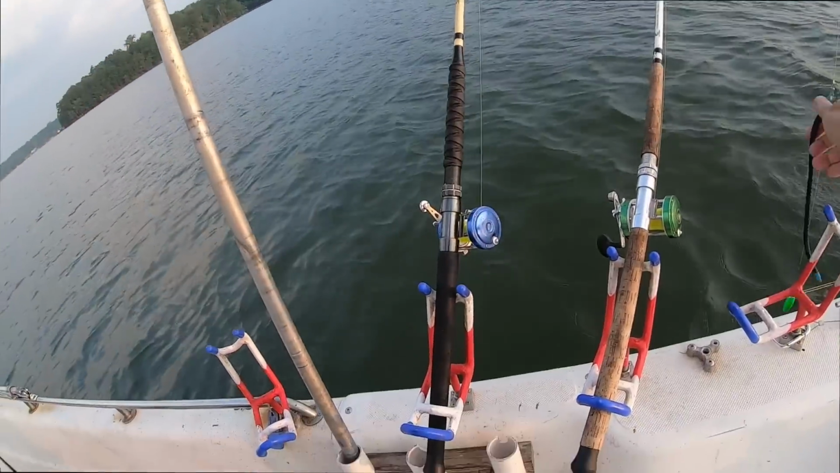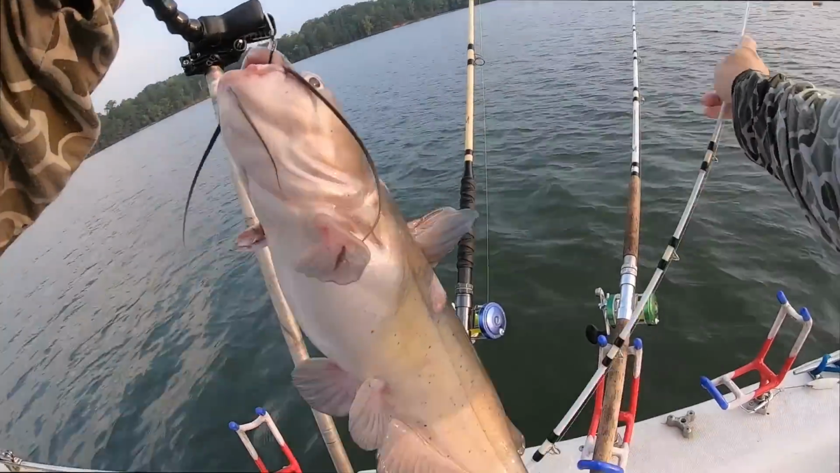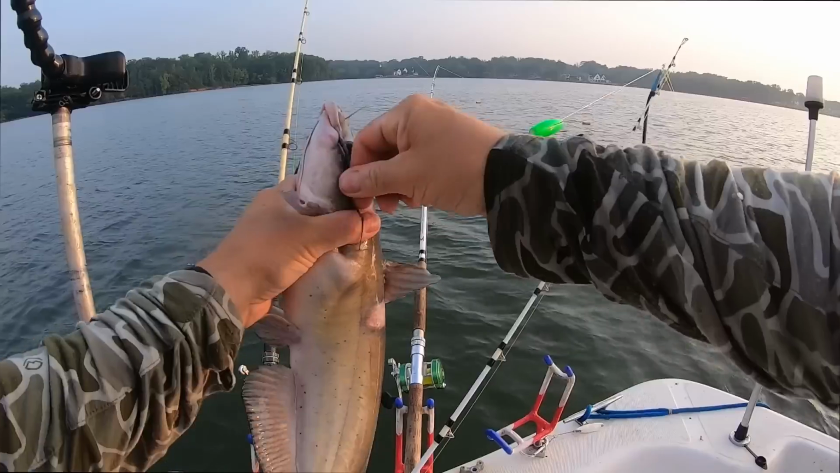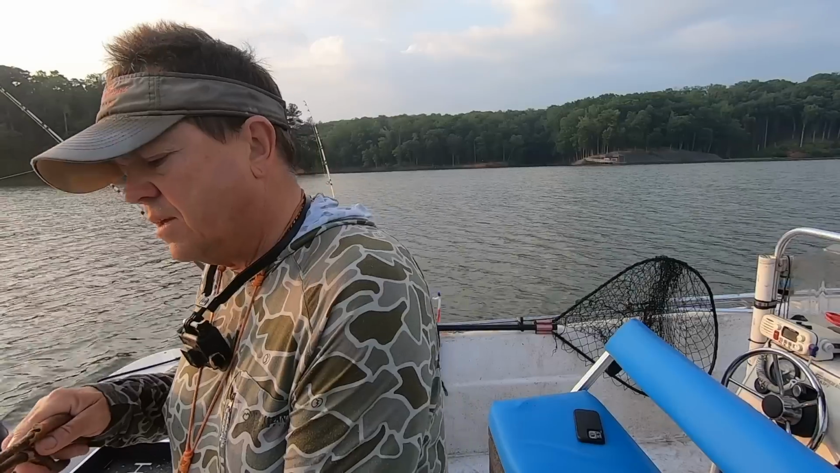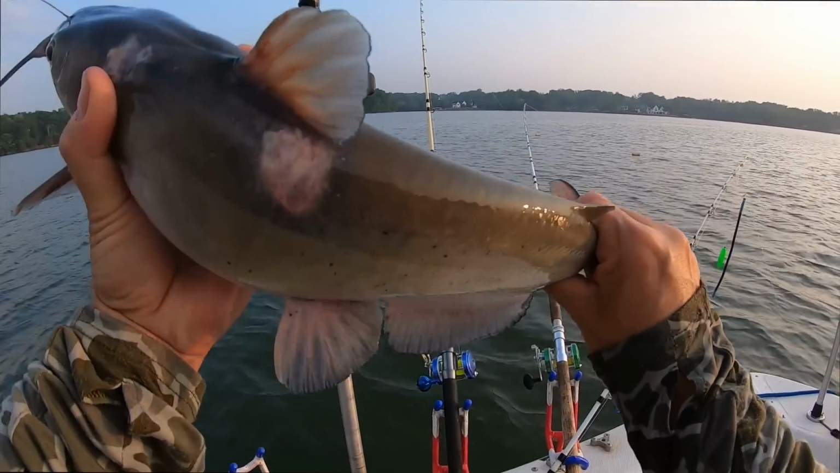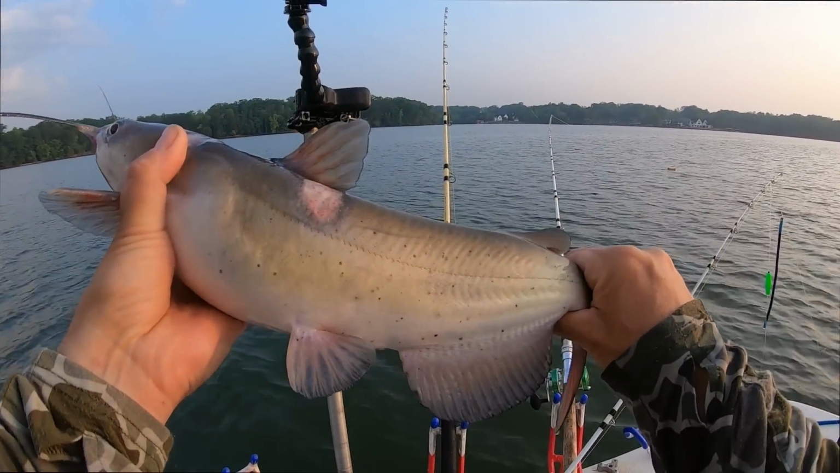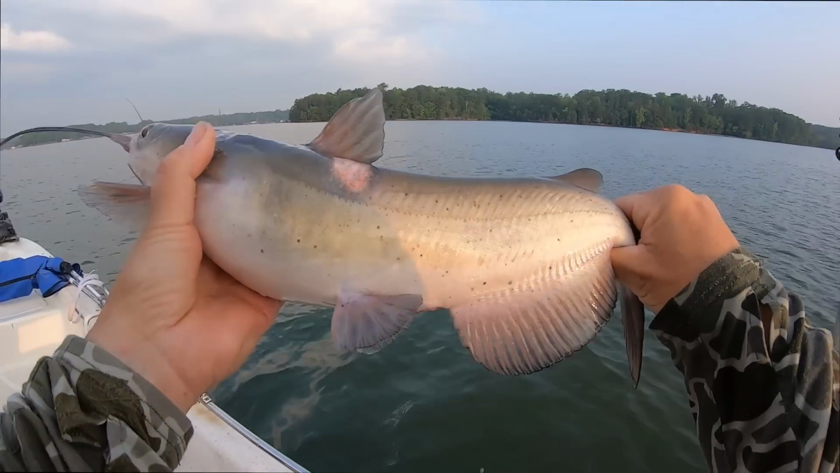How do I do that? Imagine that. Mr. Channel Cat. Got a few bite marks. That one's been through doing their spawn also. Come here, baby. Nice fish. I'll get a weight and a measurement for the biologist. But yeah, a few bite marks. Looks fairly healed. Maybe that old spawn's coming to an end.